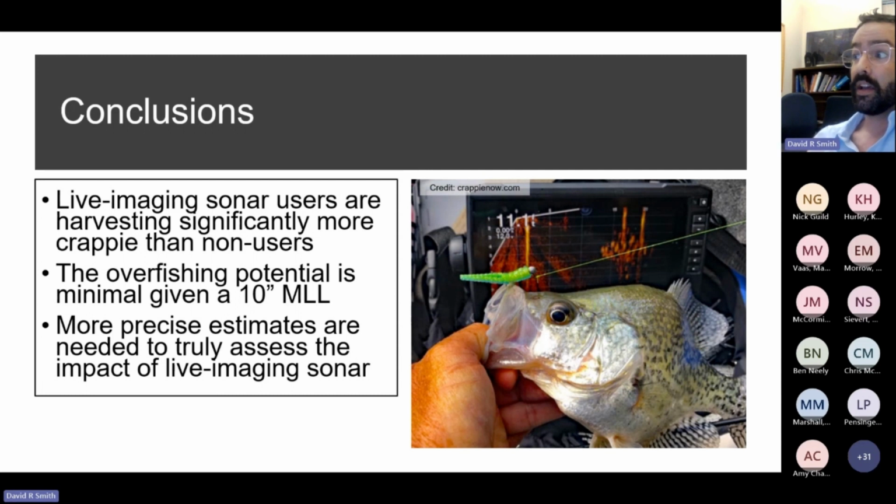And ultimately, we don't know what fishing mortality is on any of these reservoirs. So to truly understand whether overfishing potential exists on a fishery, we're really going to have to get precise reservoir specific estimates of exploitation, and that's typically done through tagging studies.